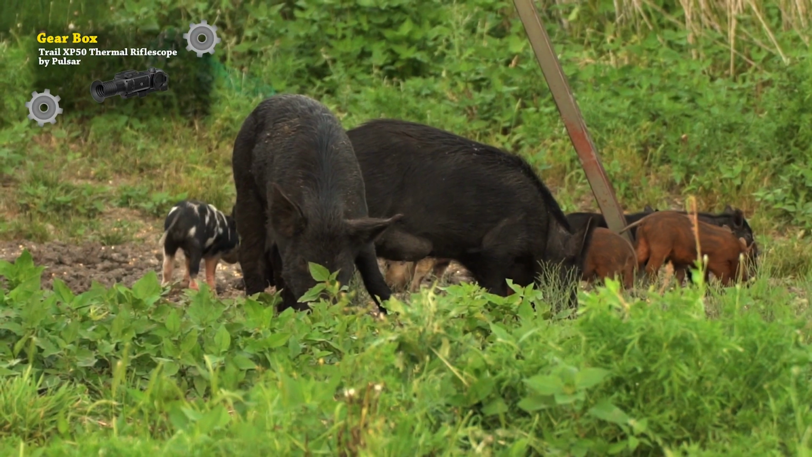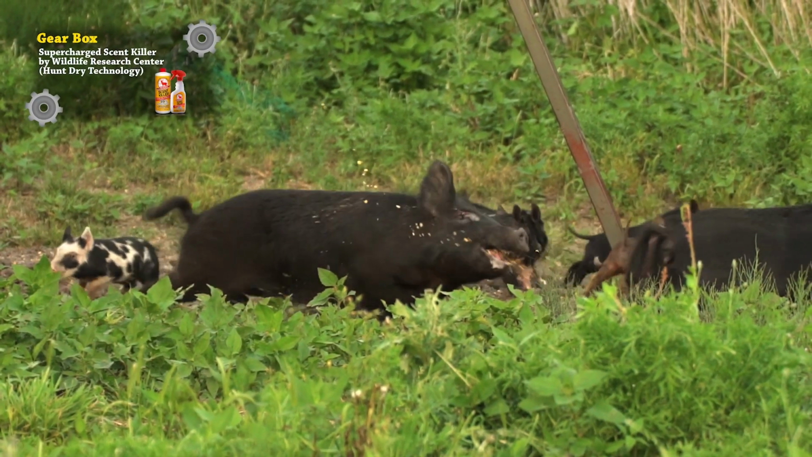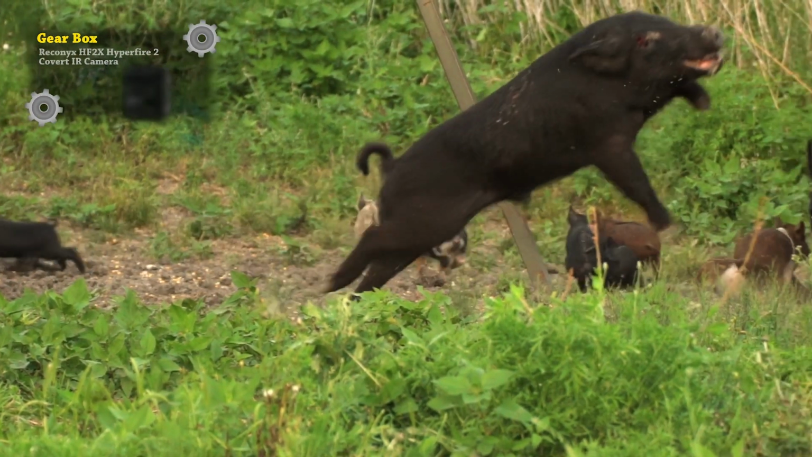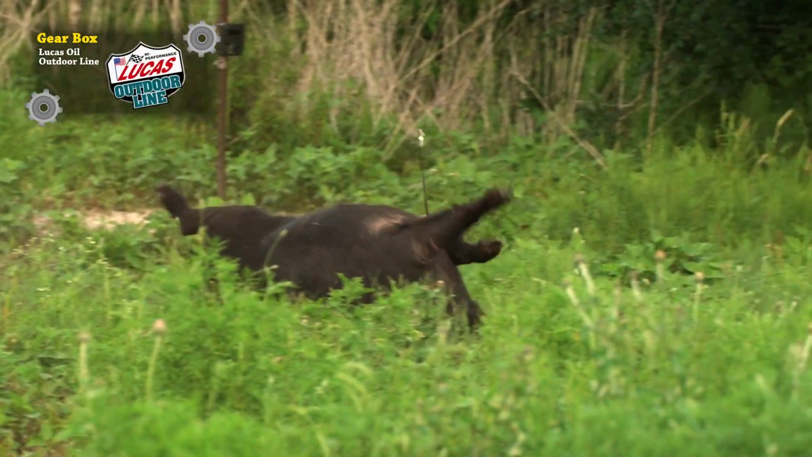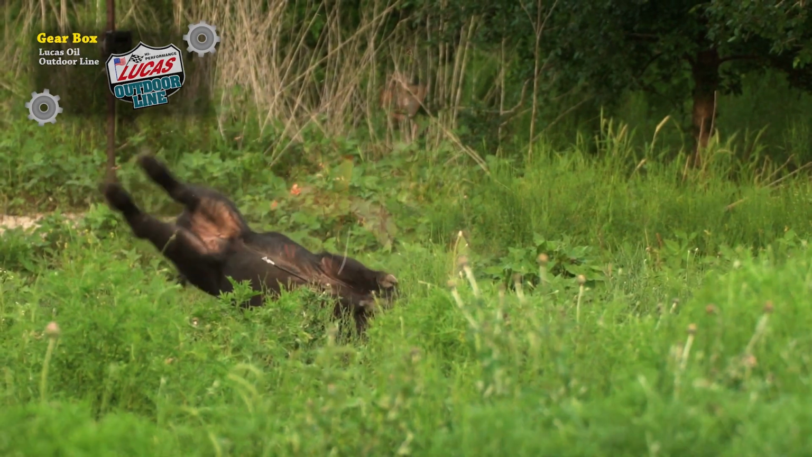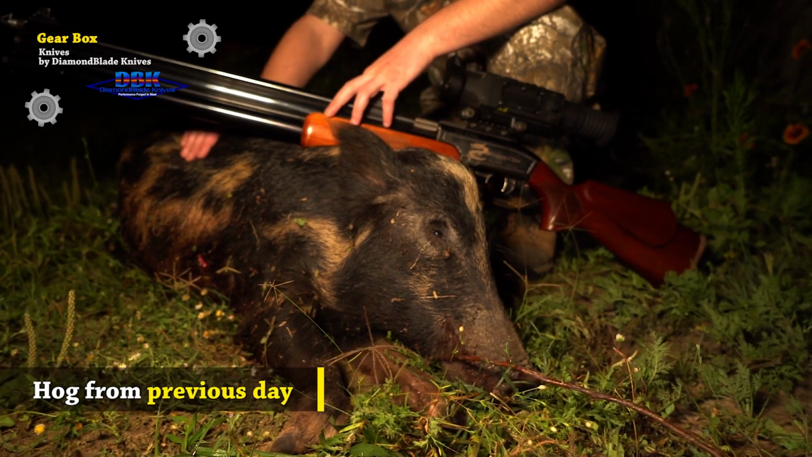Decided to go for a headshot on this guy purely because we knew the gun was on. We didn't want to have to trudge through this brush to go find him. So we figured, put him down right where he stood. And well, after some jumping around, he pretty much came to rest where we shot him. So really pleased with this guy, a little bit bigger than mine from yesterday.